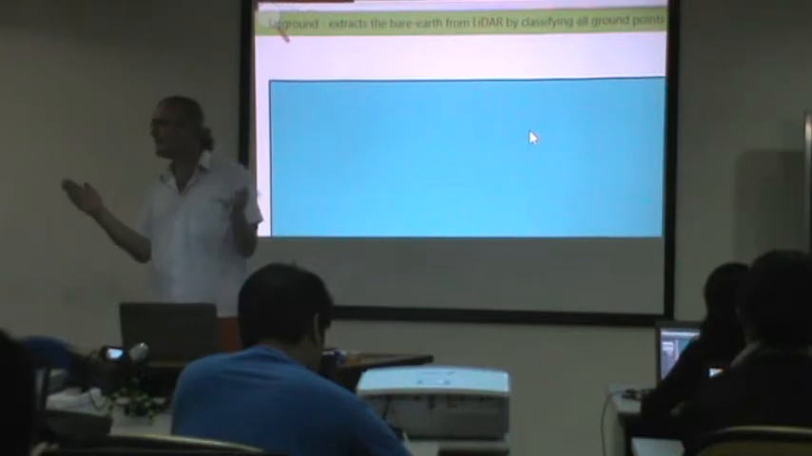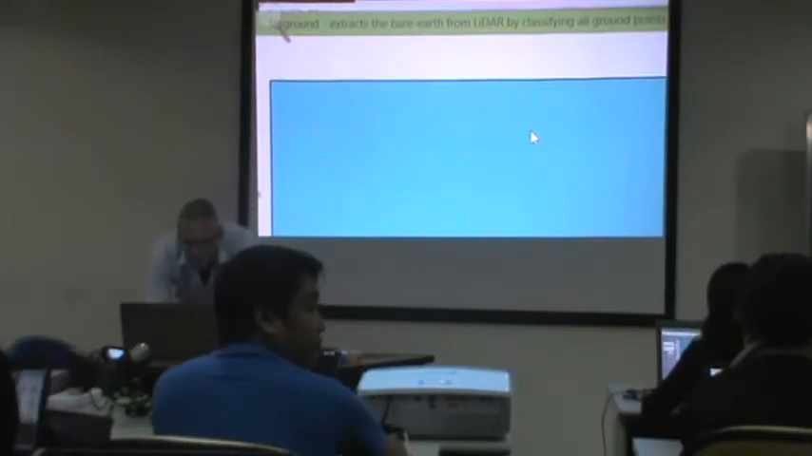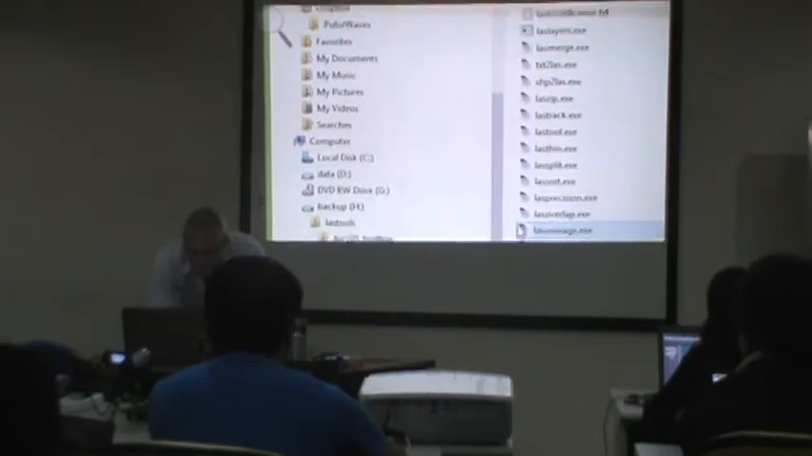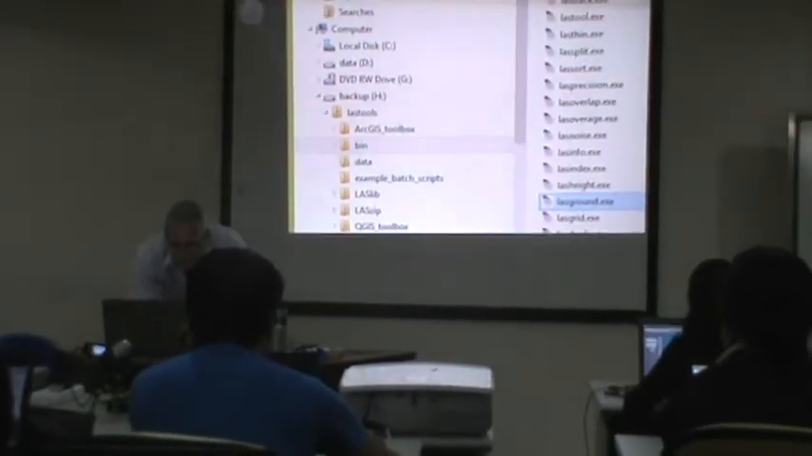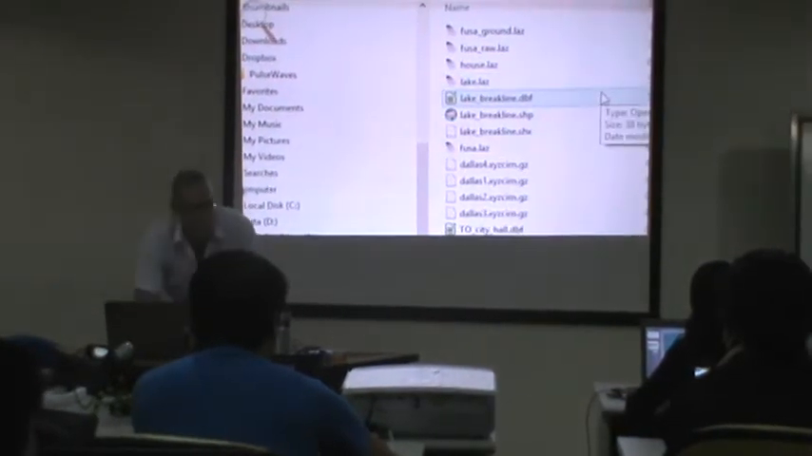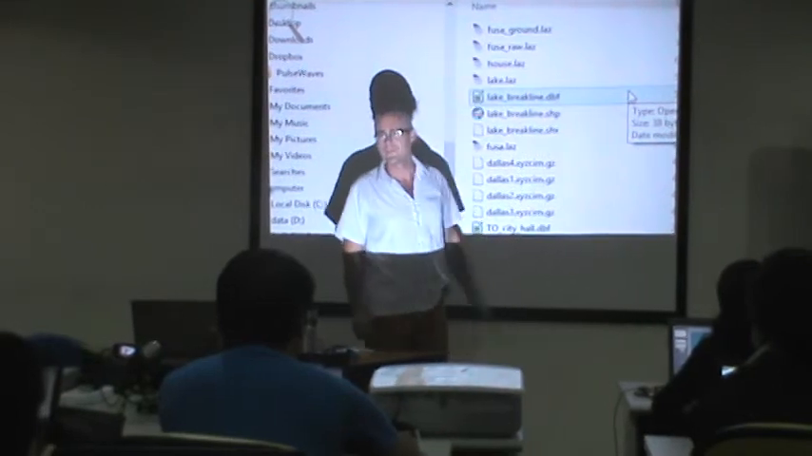Who forgot the space? Or who made too many spaces? Well, let's see if it worked for you. If it worked, you should now have in the data folder, just like me, our raw and here's our ground.